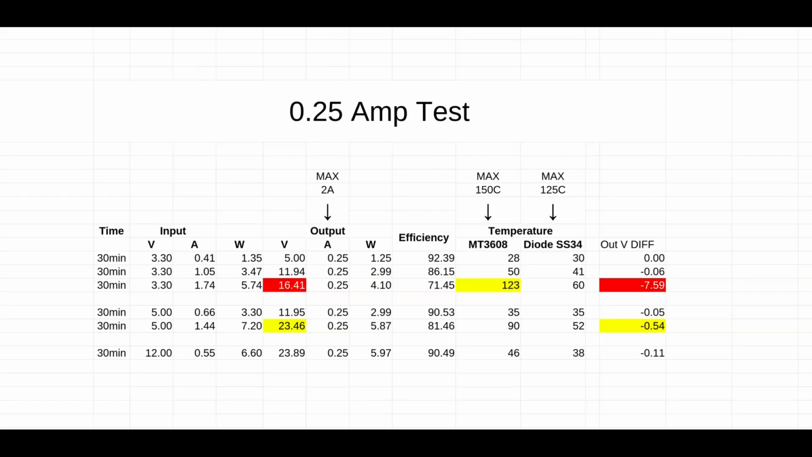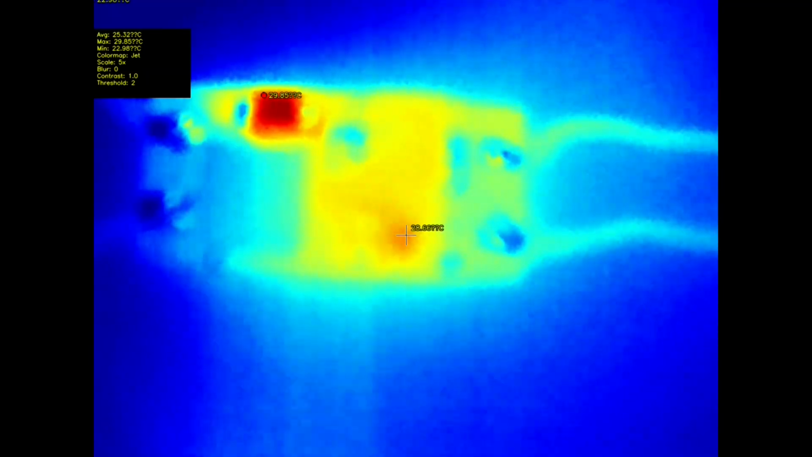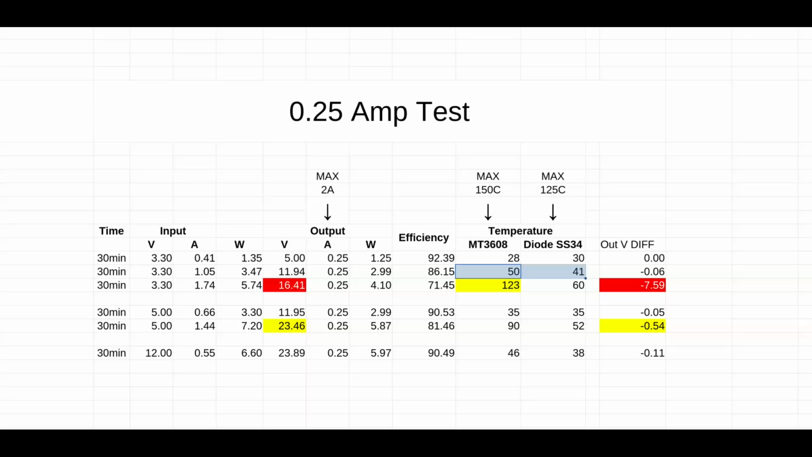First batch is for 1/4 of an amp. From 3.3 volts to 5 volts, everything looked good. The efficiency was great, the temperature is perfect, and the voltage difference is 0. I set it to 5 and it was 5. For 3.3 to 12 volts, there's a little bit of voltage sag, and the temperature's still good. I liked it pretty much.